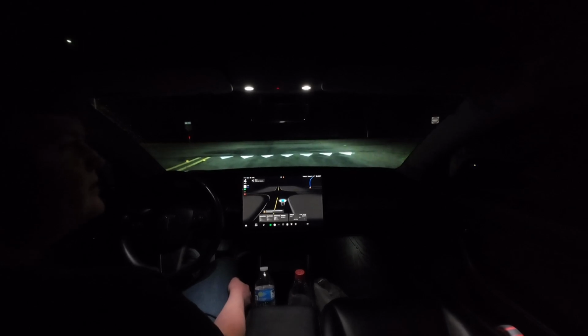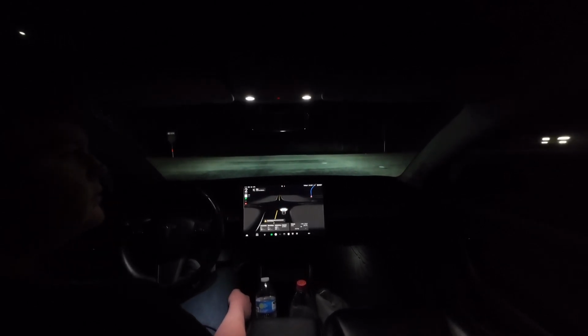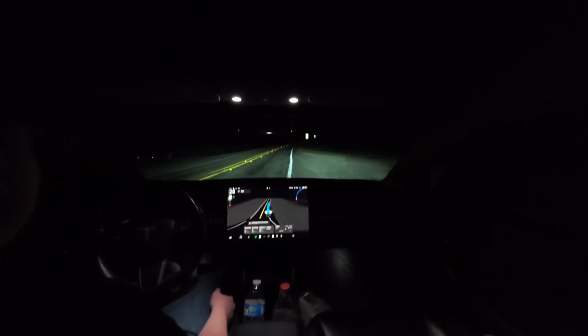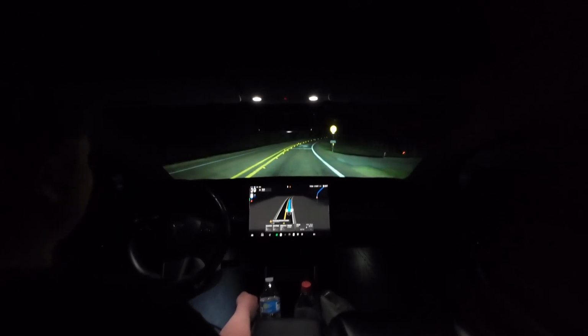Okay, it's creeping up to the yield sign. Why do you have your signal on? Okay. There's an opening here. I don't know if the car would have gone or not, but I just pushed the gas pedal. And it's off the road! Okay, it's fine. It is a blind hill, so...